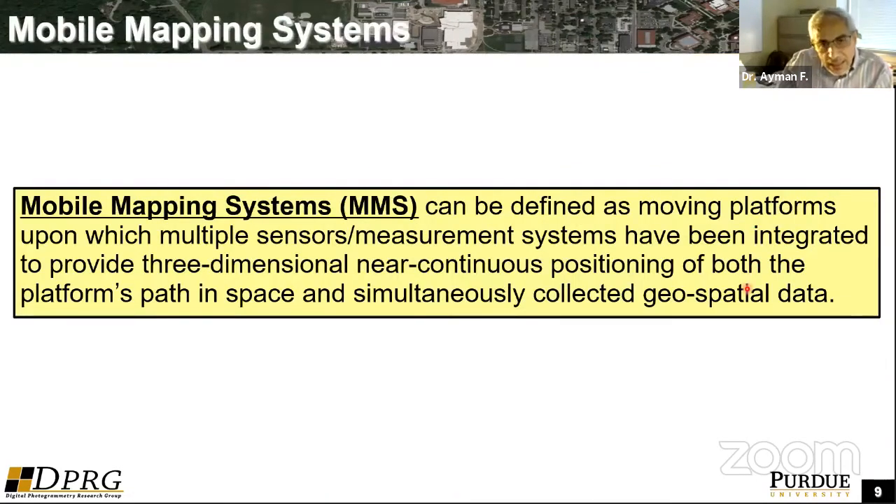So just a little bit of a step back. What are mobile mapping systems? This is just one of the ways we can define mobile mapping systems: they are moving platforms that have different sensors integrated on board. And as a result of the integration of these sensors, you can derive the three-dimensional, near-continuous position of the platform, as well as objects or whatever geospatial data collected that happen to be within the field of view of the sensors.